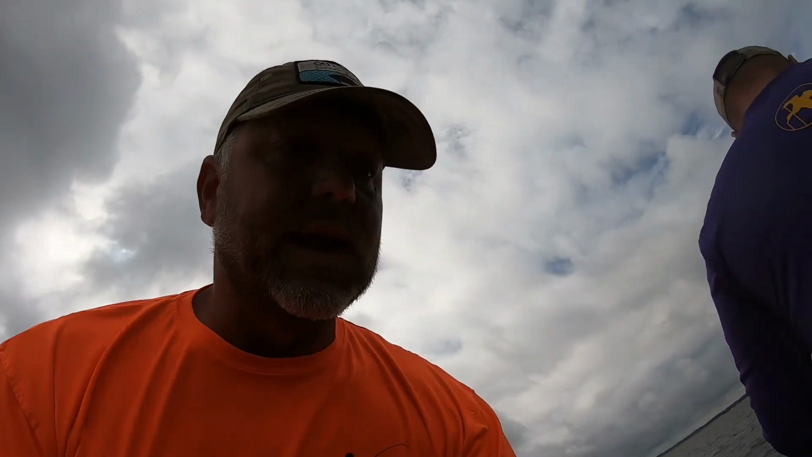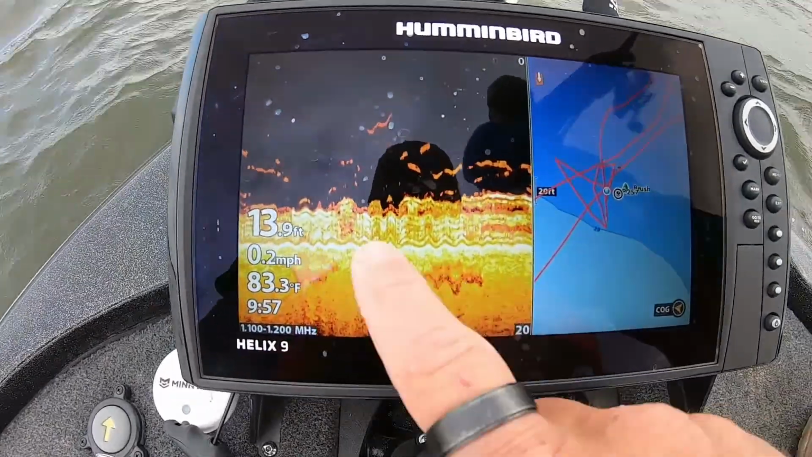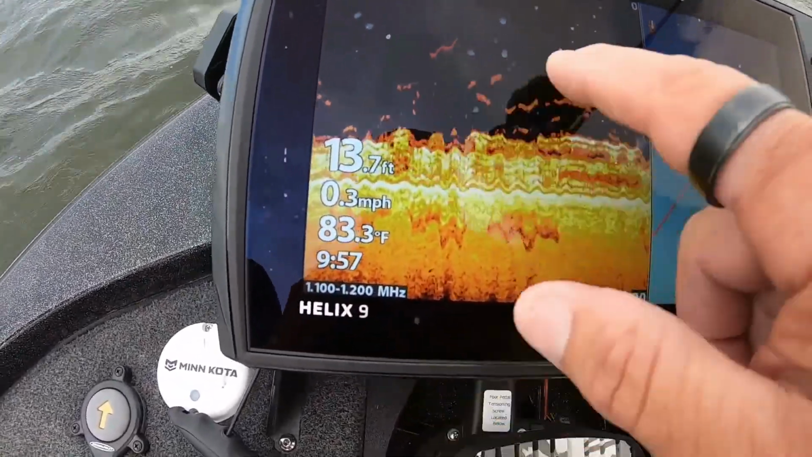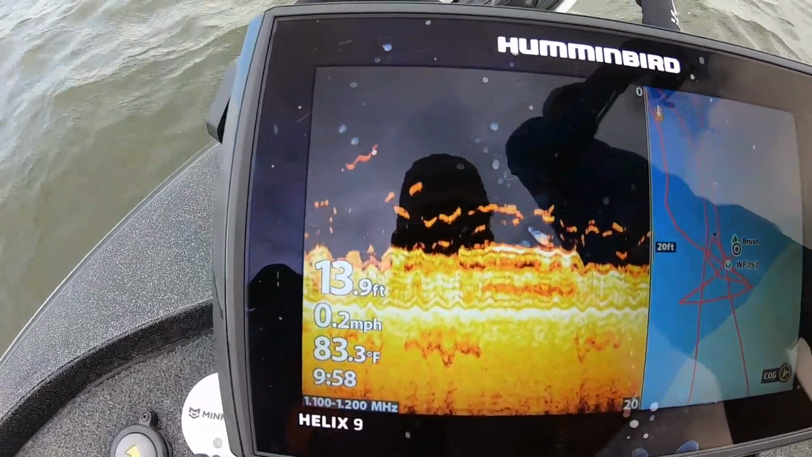All right, guys, again, look, OZ don't have no Livescope, so I want to show you what we're looking at. I don't know if you can see that, okay, but all of this right in here is basically the brush pile that I'm sitting on. All these up here are the fish around it. There's even some fish, you can see right there, in the brush pile, okay?